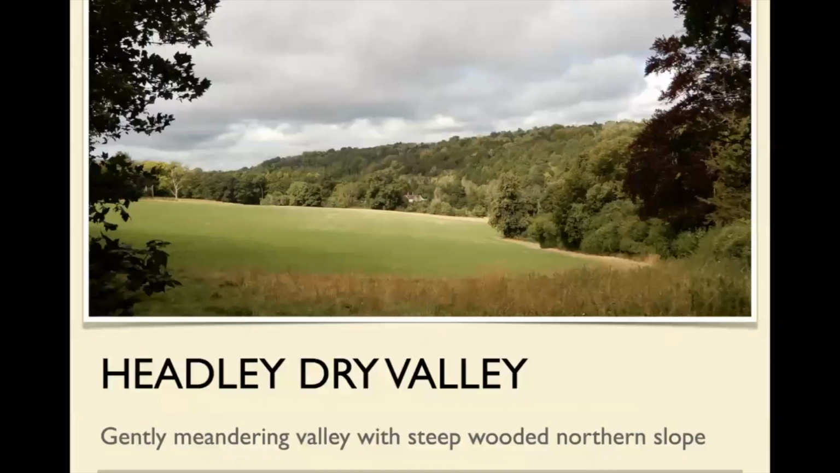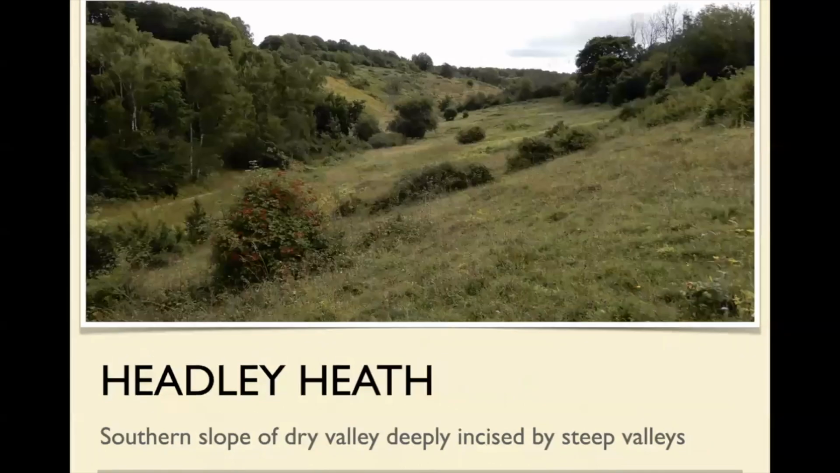So this is the Headley Dry Valley. Again, much the same as Polesden Lacey on the other side. There's the south-facing northern side of the valley. So steep, smooth, and gently undulating. And here are some of the steep valleys running down towards the north on Headley Heath.